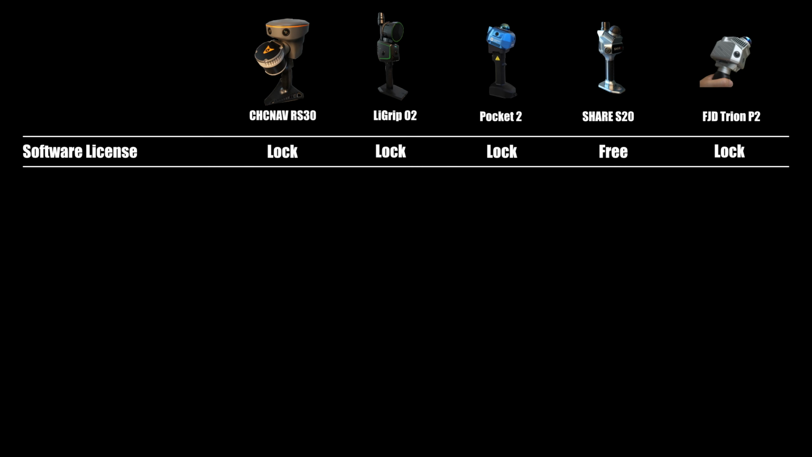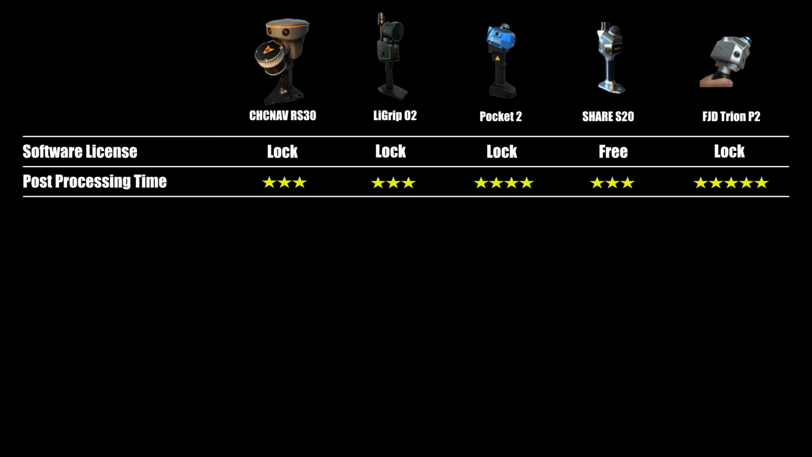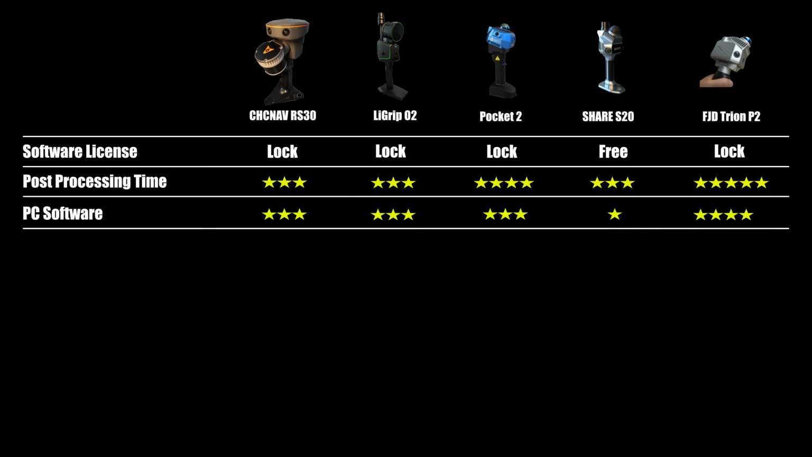The RS30's software license is locked to a single PC. If you want to switch computers, you must contact their customer service to transfer the license. The RS30's point cloud post-processing time is on par with the LiGrip O2 and CHCNAV scanner. The RS30 software interface is difficult to use and not intuitive. However, during testing, I did not experience any failures or crashes. By contrast, CHCNAV scanner left users dealing with faulty software for over a month without a fix or warning.